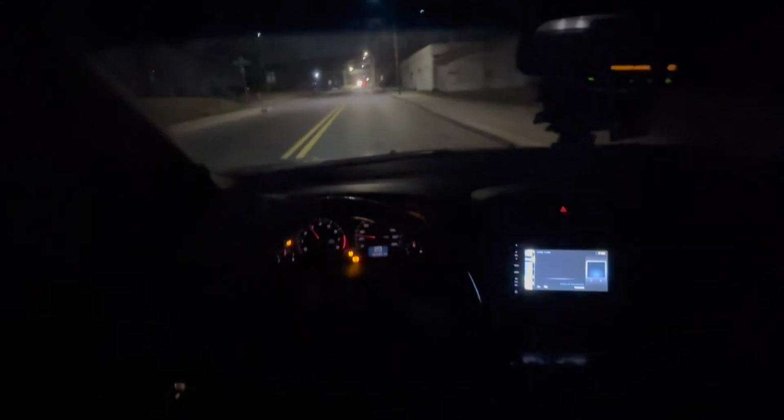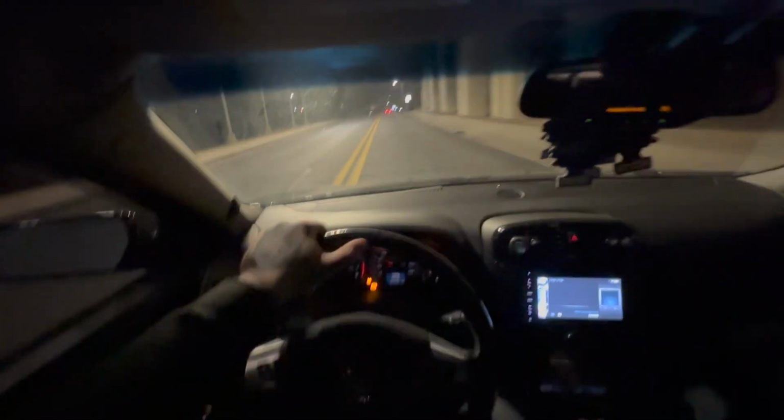You're driving. Can you see? Yeah. Well, hey guys, so if we crash... Sorry guys, technical difficulties. I think this is made for small phones. I think next time we do this, it's probably going to be on a GoPro.